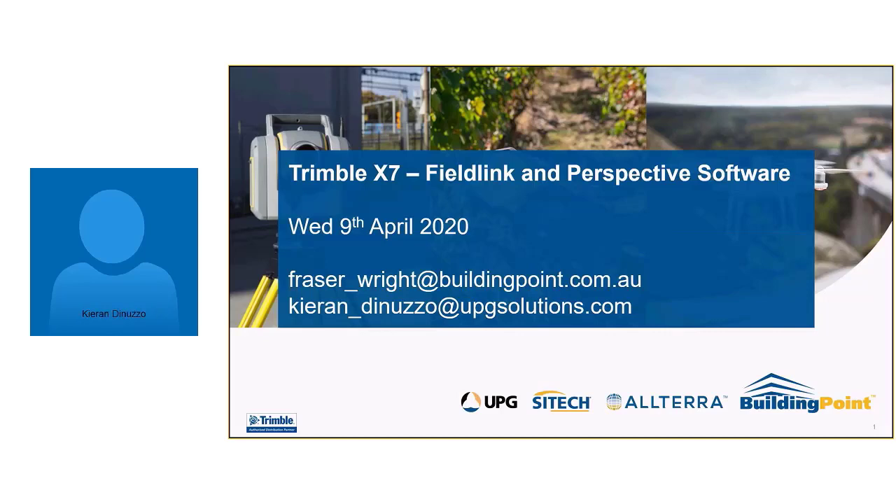Probably from the training perspective, I'd add, both of these softwares are quite intuitive to pick up. We've had a number of customers using or being sent X7s lately to have a trial with and get an understanding of. Often we've gone to schedule some time to run something like this with them, and they tell us that they've actually picked that up already and they've had a pretty good go.